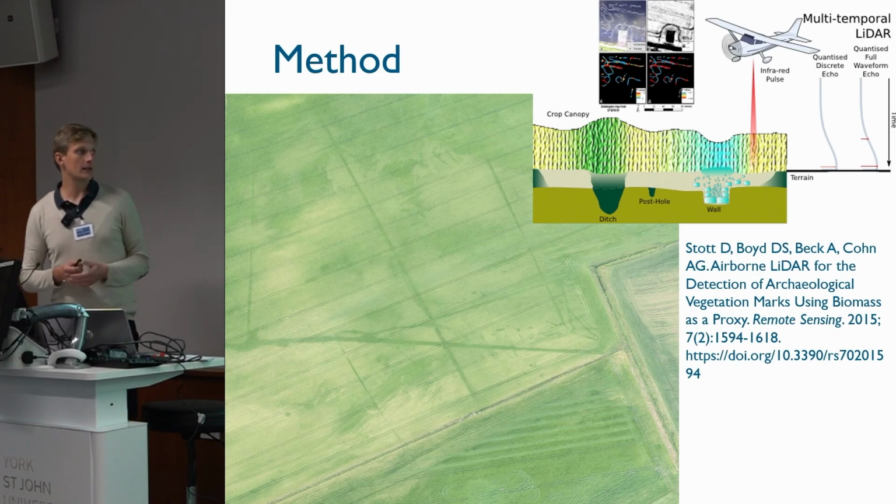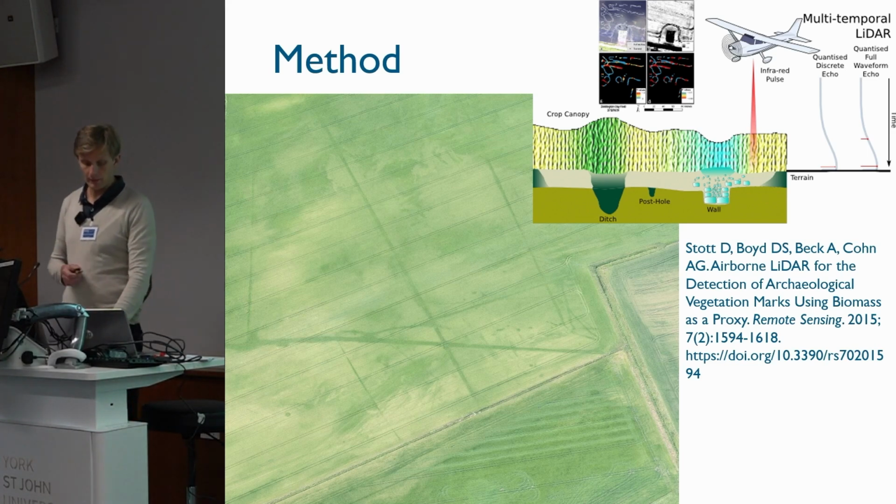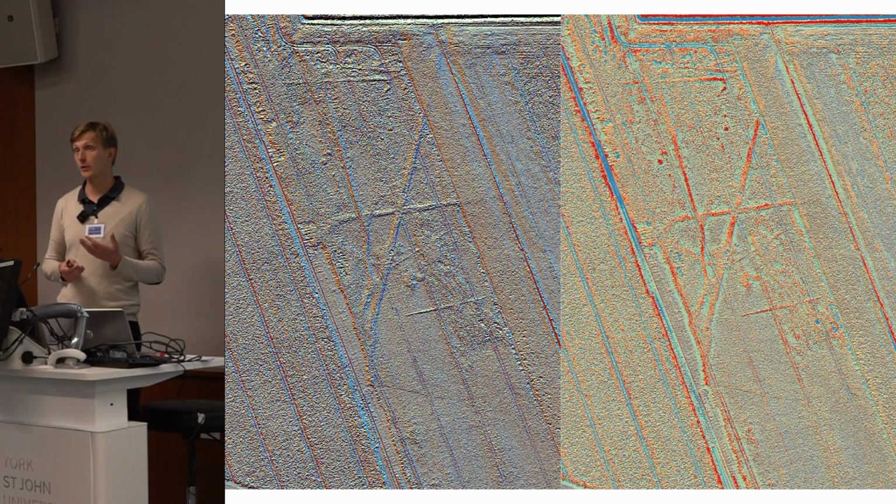So for this site that has been identified in aerial imagery, you can see not only those drains and ditches here, but also those small pits here. And I will use those pits to demonstrate how the method behaves. As you can see here, this is a digital surface model.